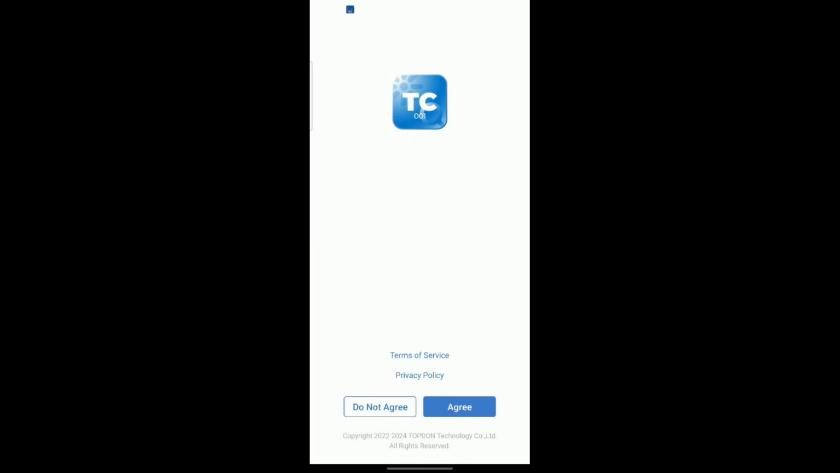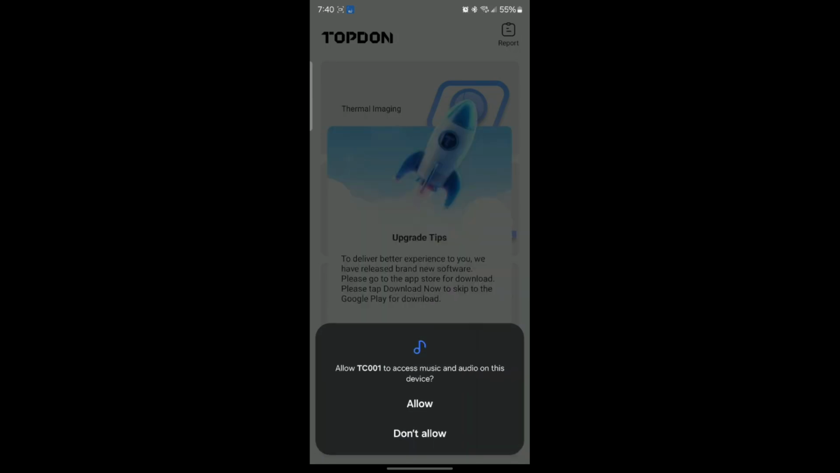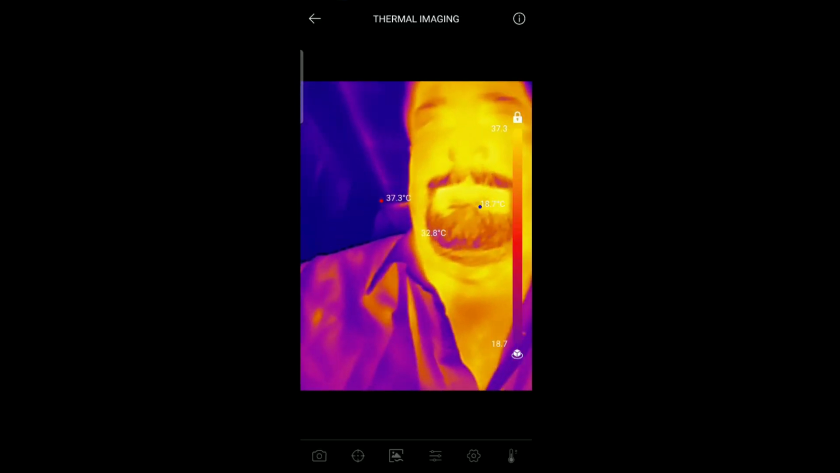So when you open the app, it's going to have you agree to the terms and conditions, and then it's going to have you give it some accesses to like videos and folders on the phone, and then it's going to give you an option to upgrade to a software version that's not on the App Store. I chose not to do that. Check that out. That's me.